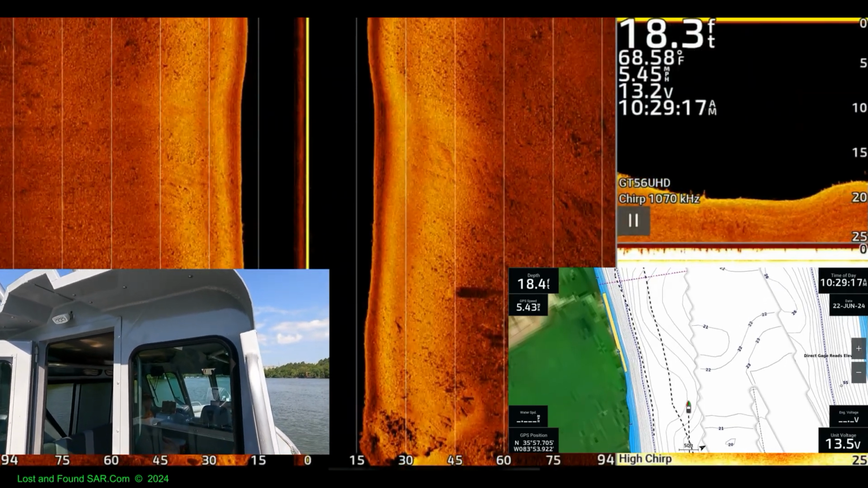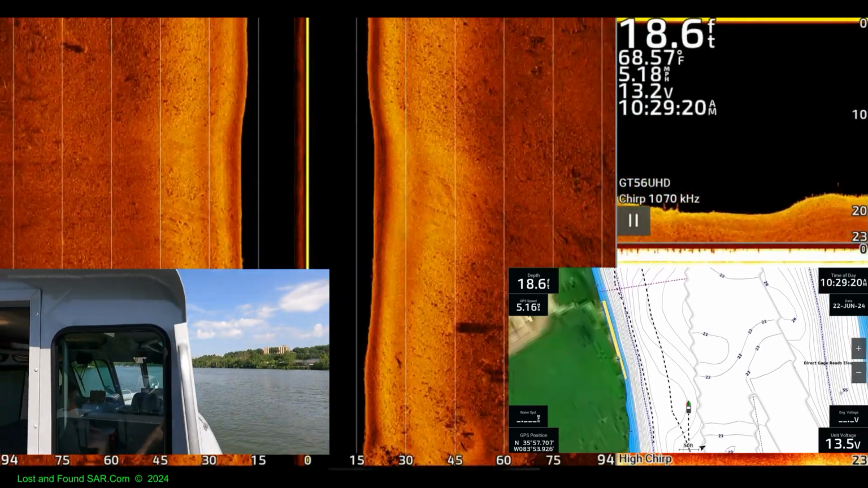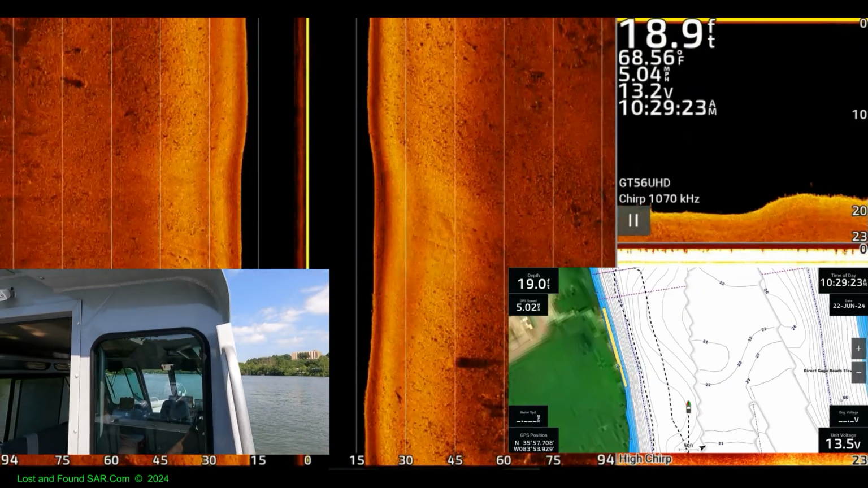That wind feels good. Yeah. Got all the windows open? Yeah.